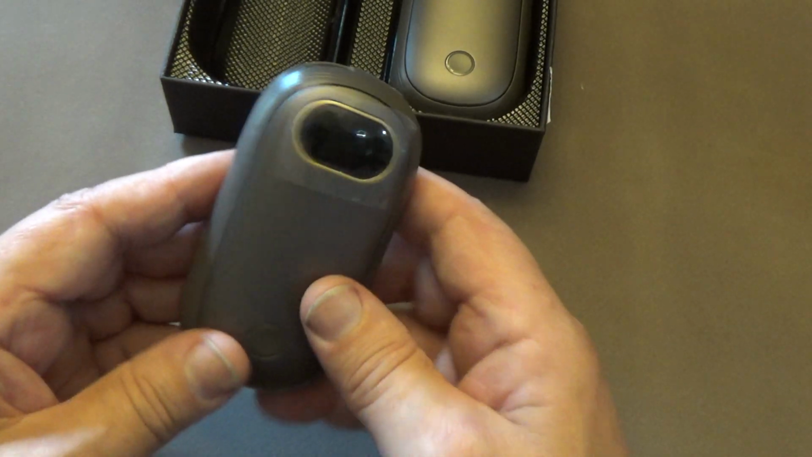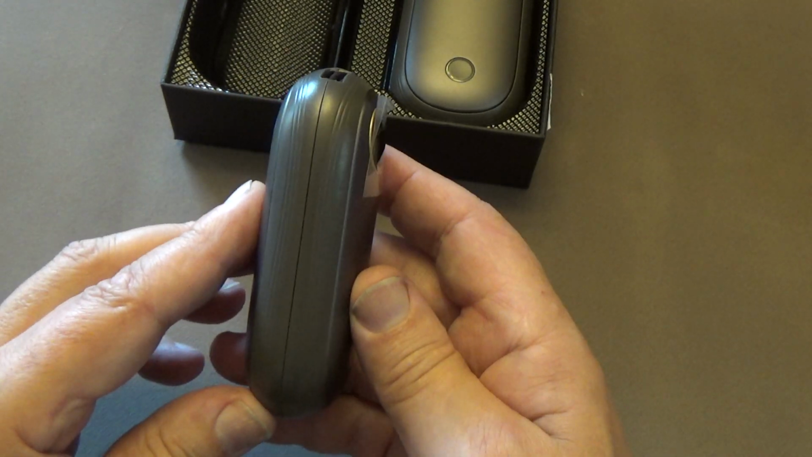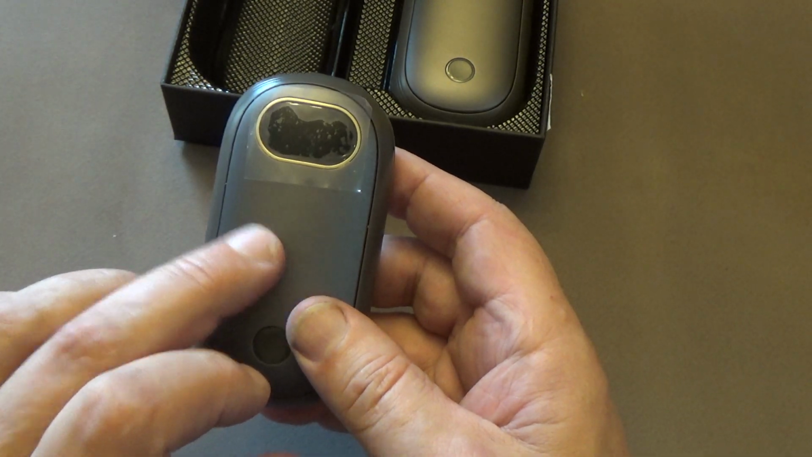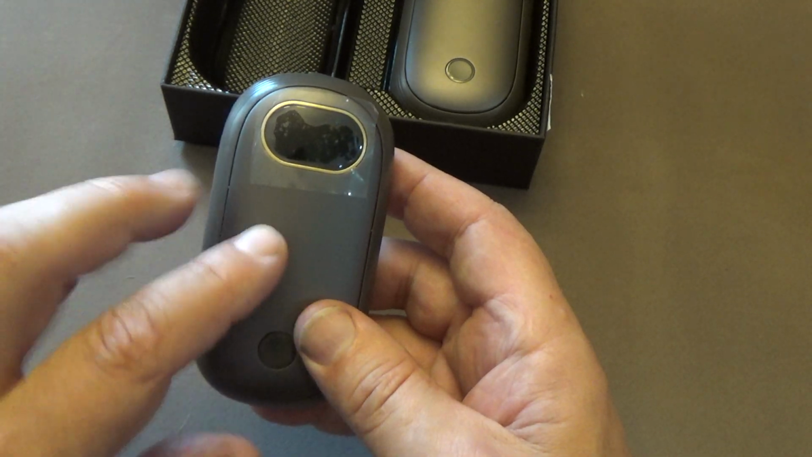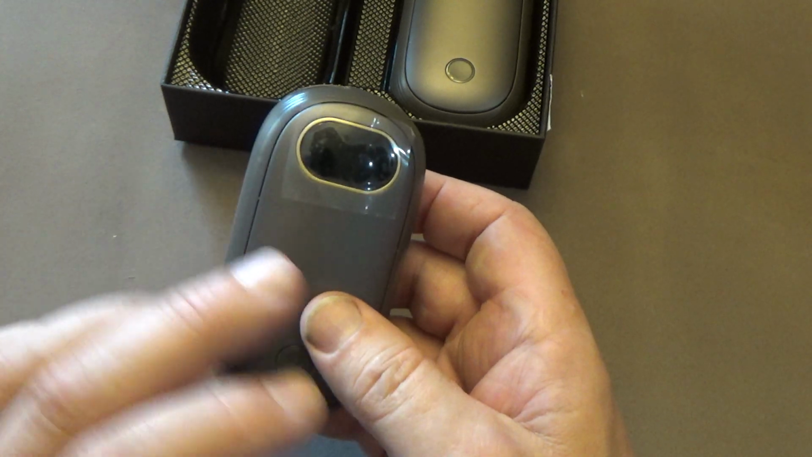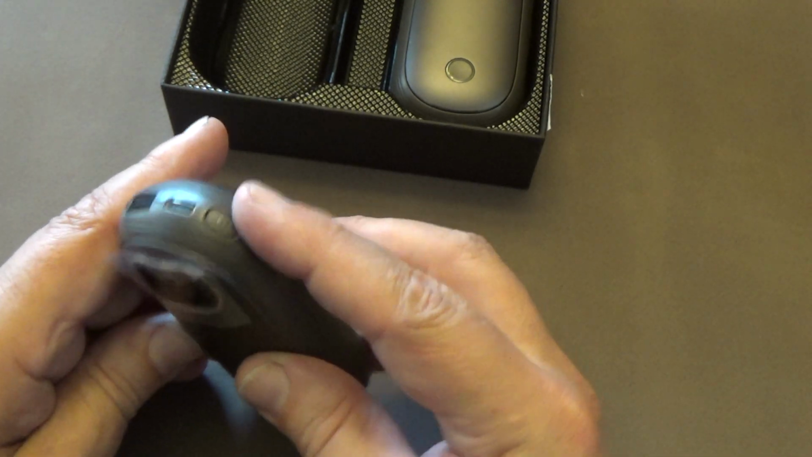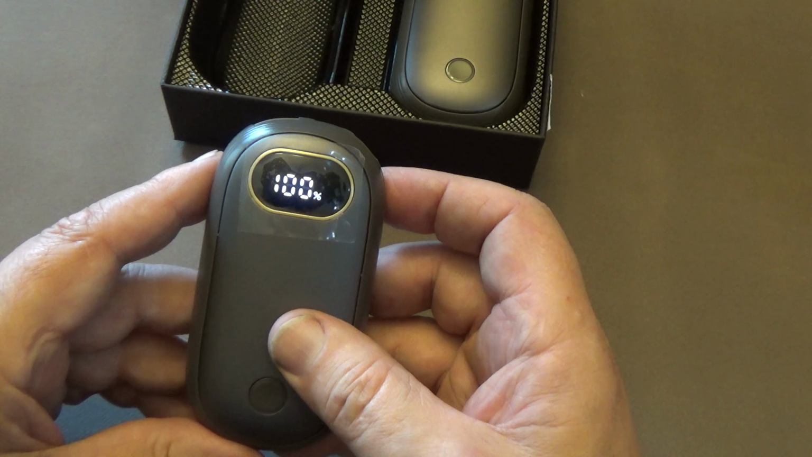The nice thing about these is you can either have one side warming up or you can have both sides warm up. What's nice about that is if you only have the single side heated up, it's going to conserve your battery. Your battery's going to last longer. And if you have it in your pocket, there's no real reason to have both sides going. Just have the one side going, have that side up against your body, and it's going to last longer. So I'm just going to momentarily hit this button, and you can see that we're at 100%.